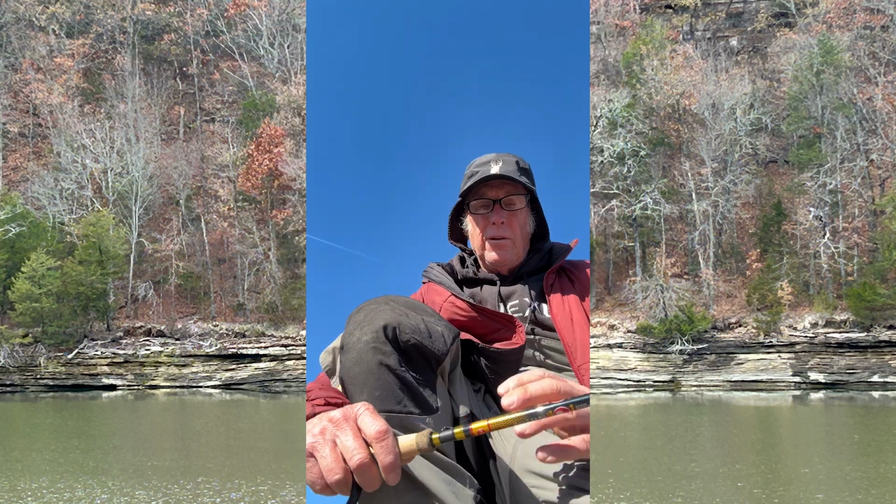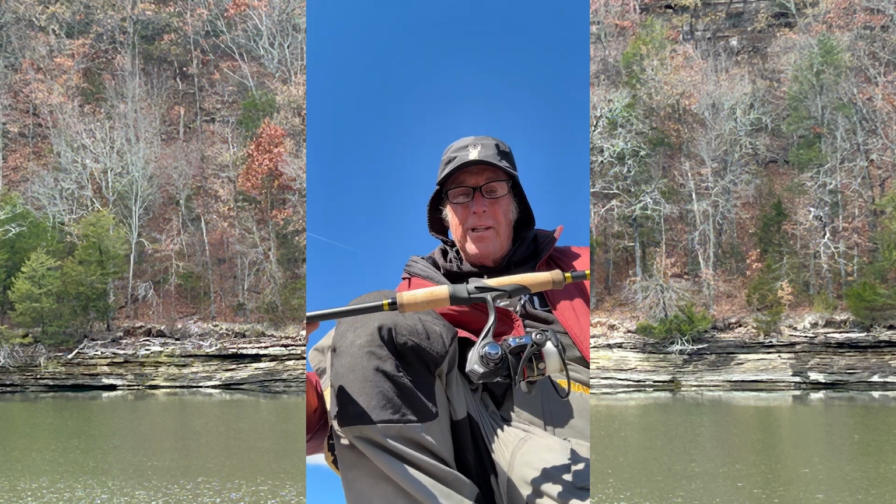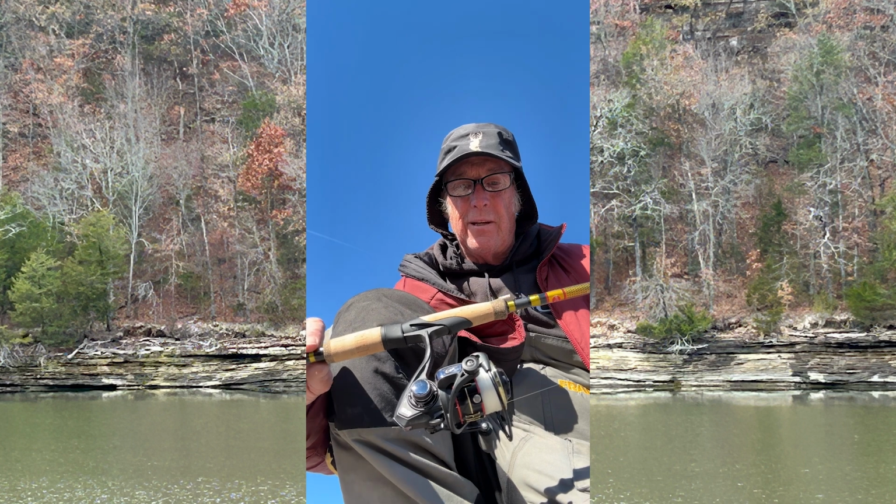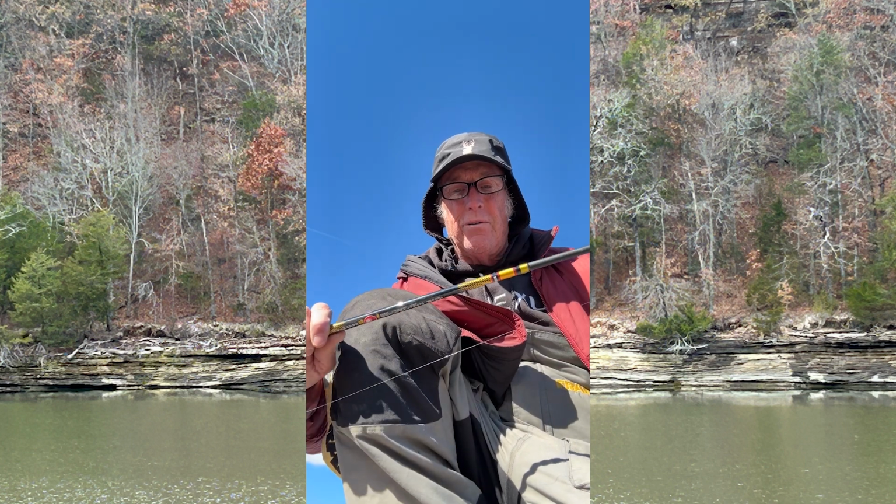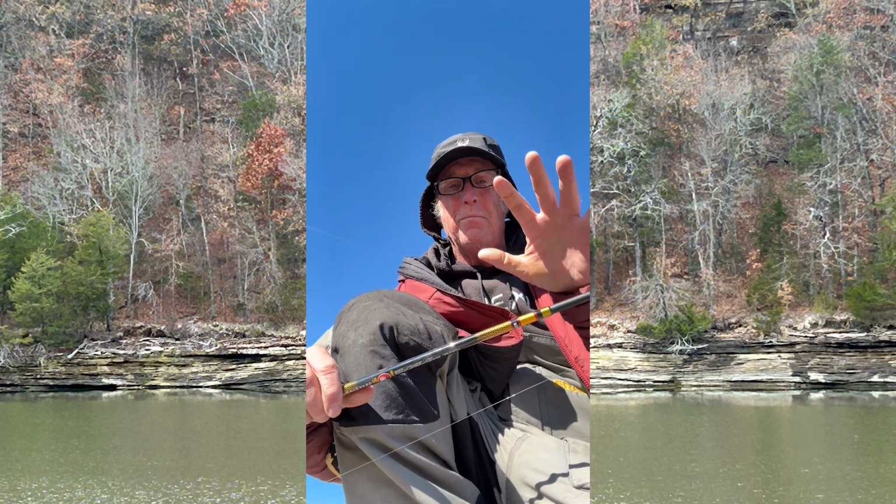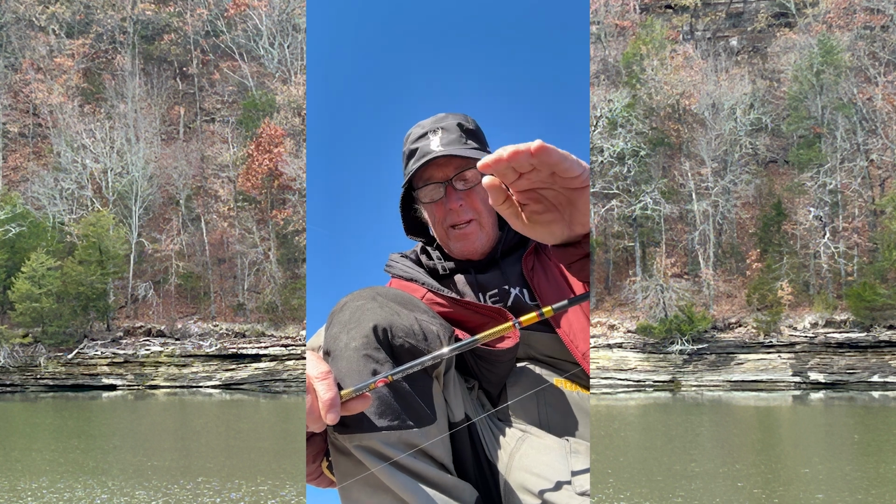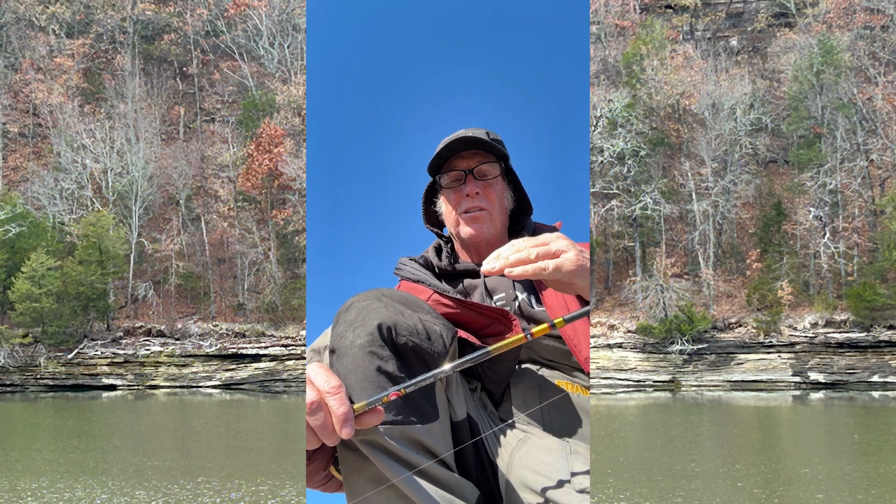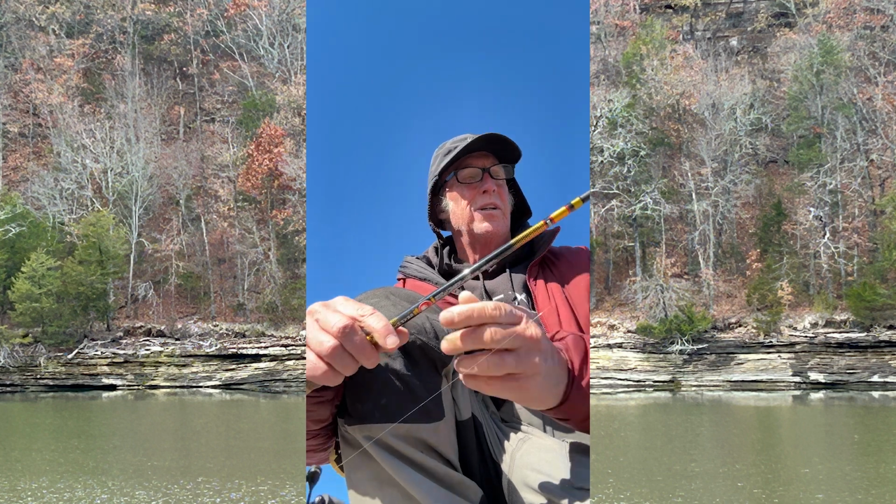So the rod is 7.5 foot long, 24-ton graphite, which is 96% graphite, stiff backbone. And we already talked about the tip being real soft and being able to bend, and it allows you to set that hook, get that good feel, but it also lets you cast lighter lures farther.